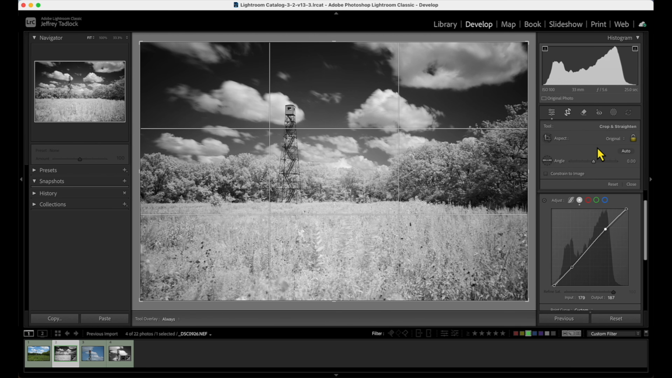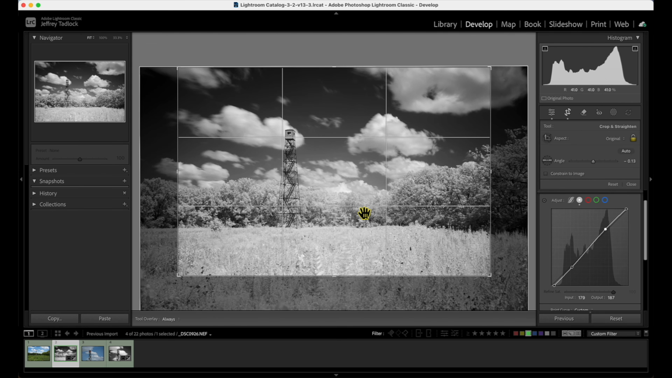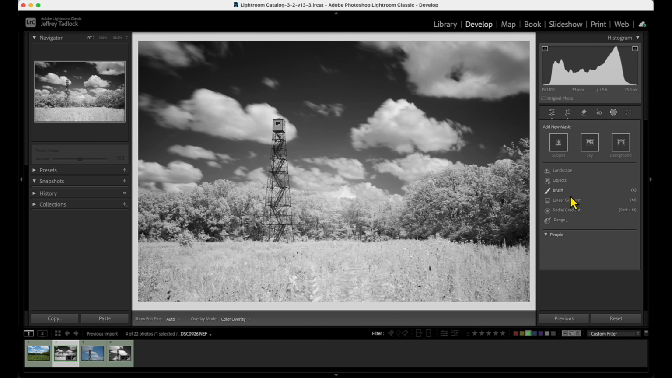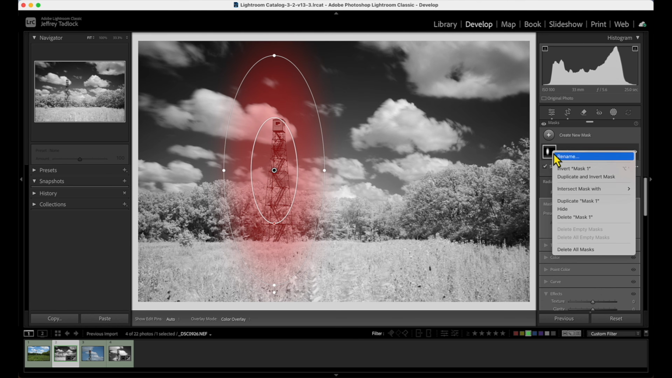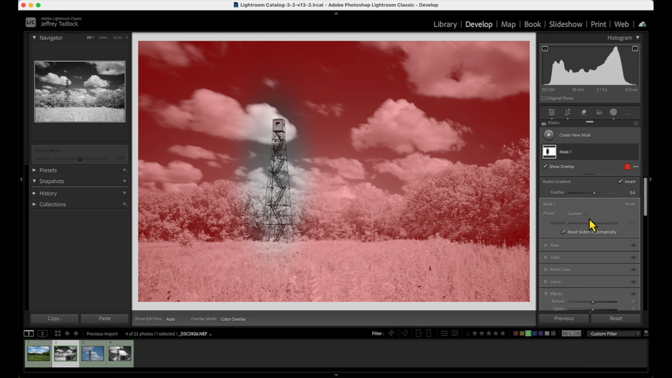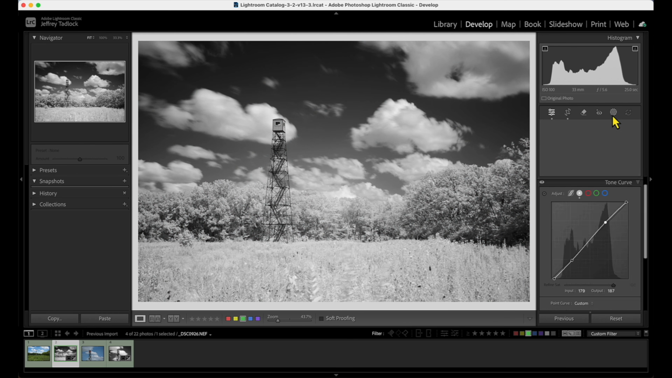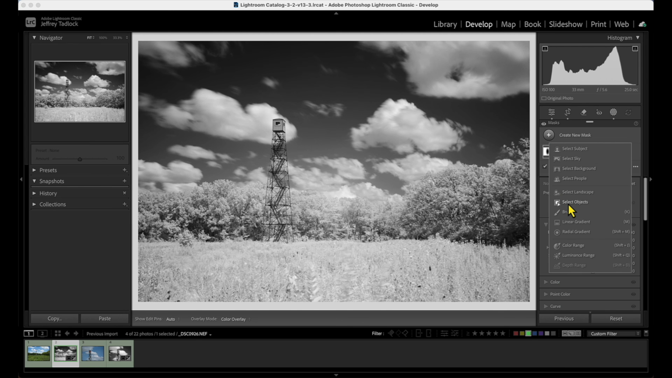I'm going to straighten this image. Again, this is shot at 24-120. We're going to crop it just a bit because that foreground was a little too much, so we're going to crop it in there like that. I'm just going to try a radial gradient because I want the fire tower to be just a little bit more. We're going to invert that. And then we're going to bring the highlights down on stuff outside. And probably bring a linear gradient up, add another mask.